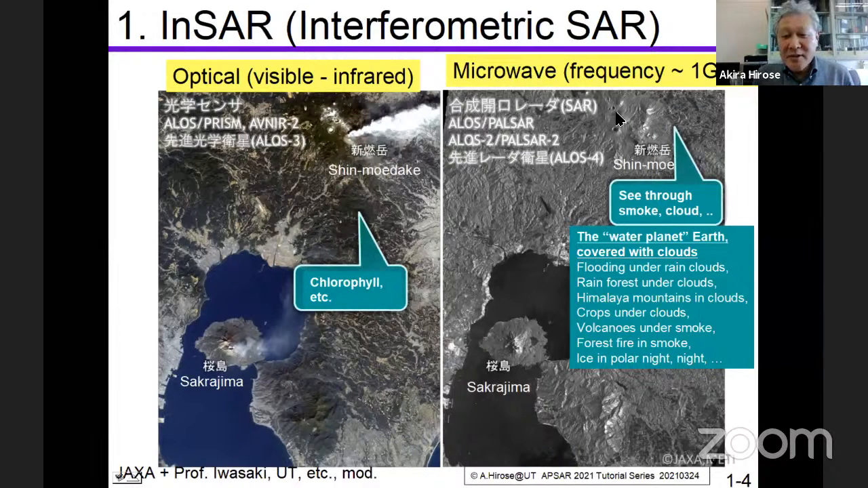At Shinmoedake mountain, we can see the small cones, volcano summits without any clouds or smoke, because the microwave goes through the smoke. We can see under the smoke. So in this way, the data are very different from the optical one.